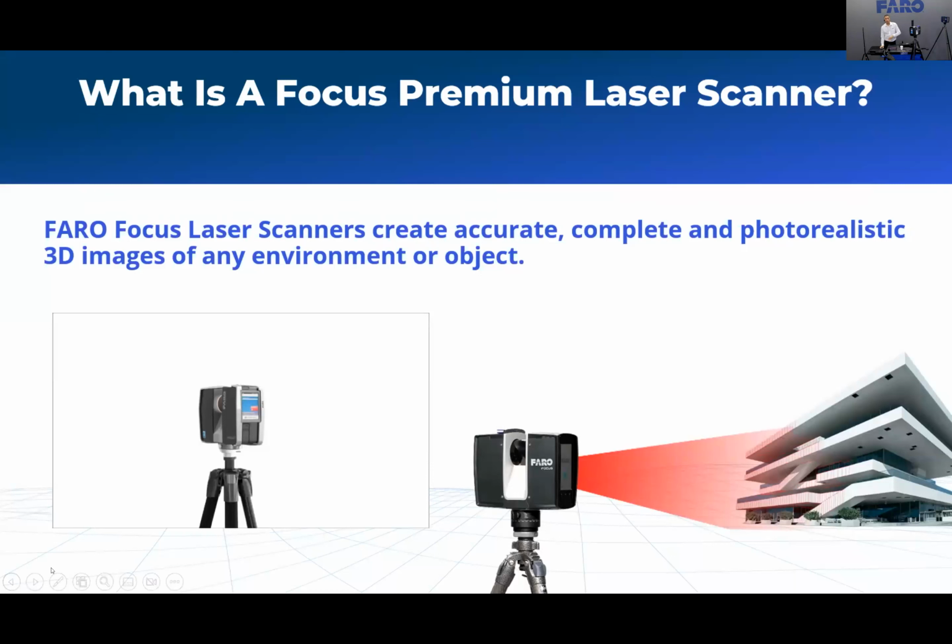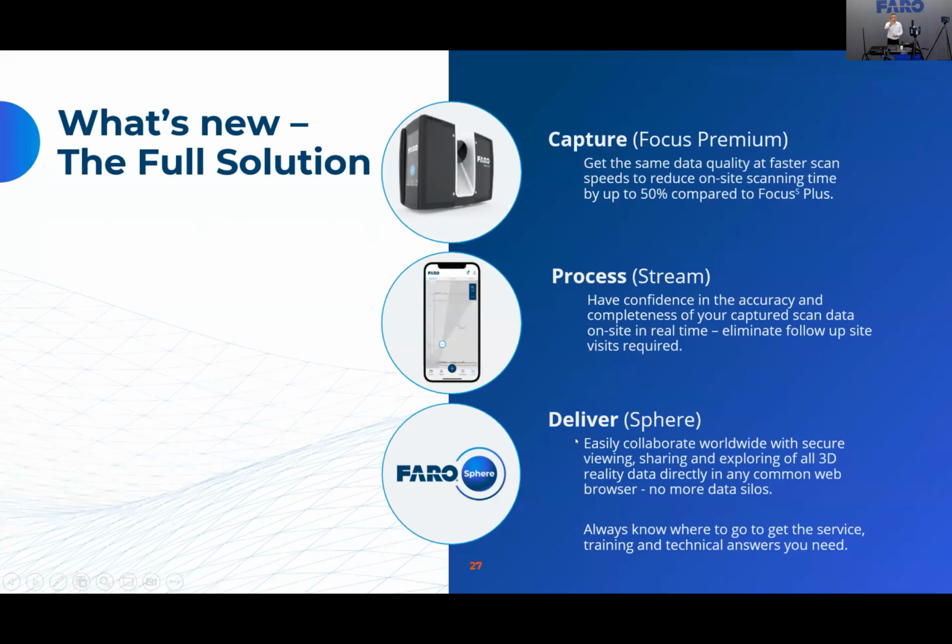So again, from the video that you saw just now, we'll do these 3 things. You'll see the Focus Premium in action. You'll see me using this iPad, where I've installed the Faro Stream to control my laser scanner. You will see that I can do the pre-registration that will allow me to make sure that everything is done before I leave the site.